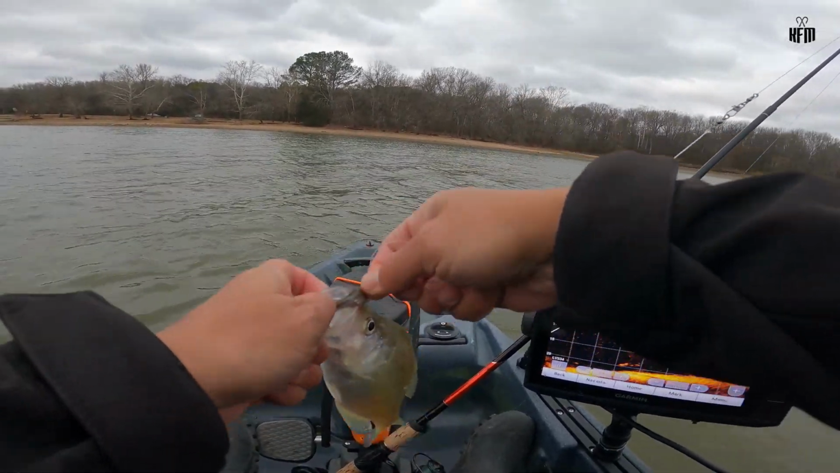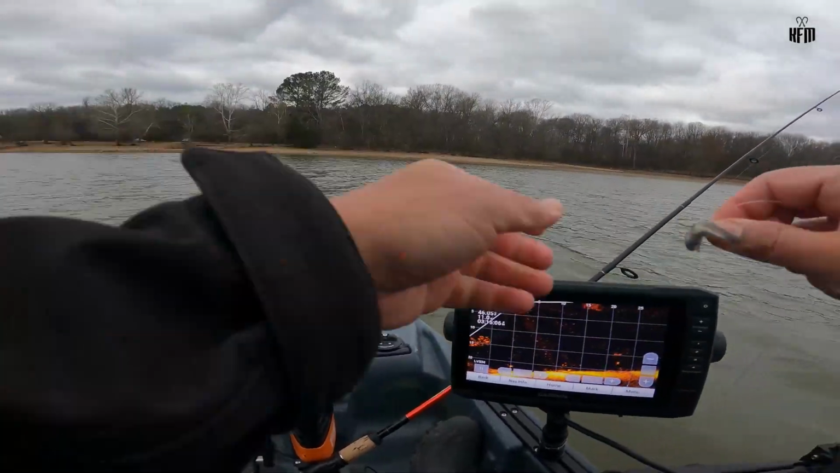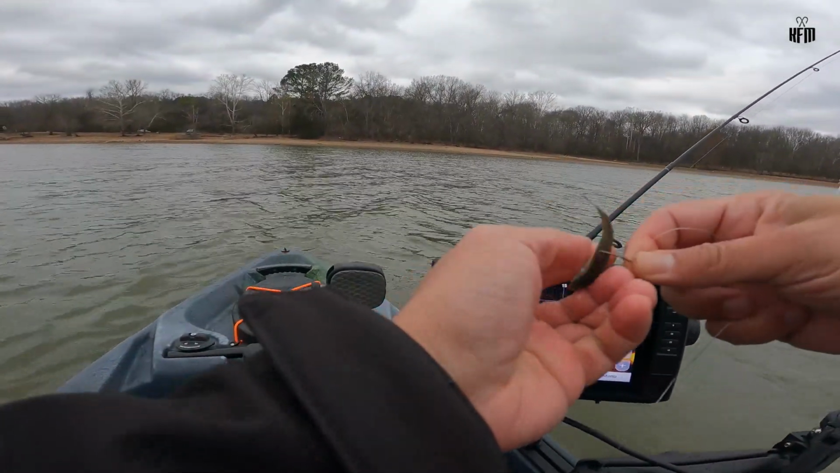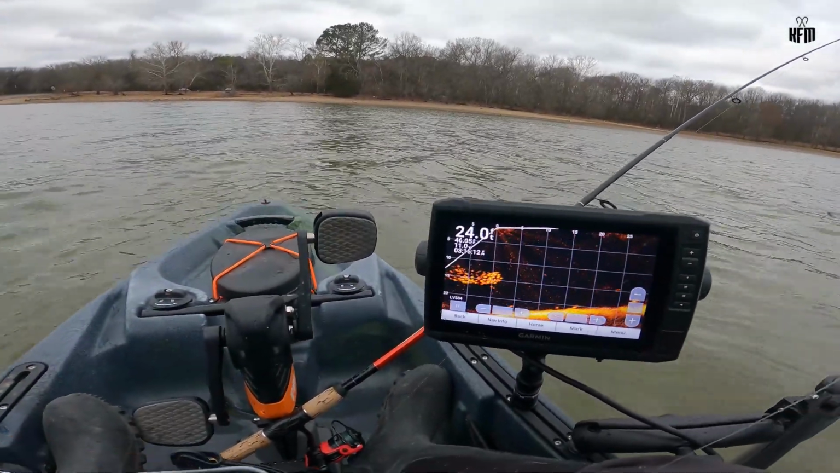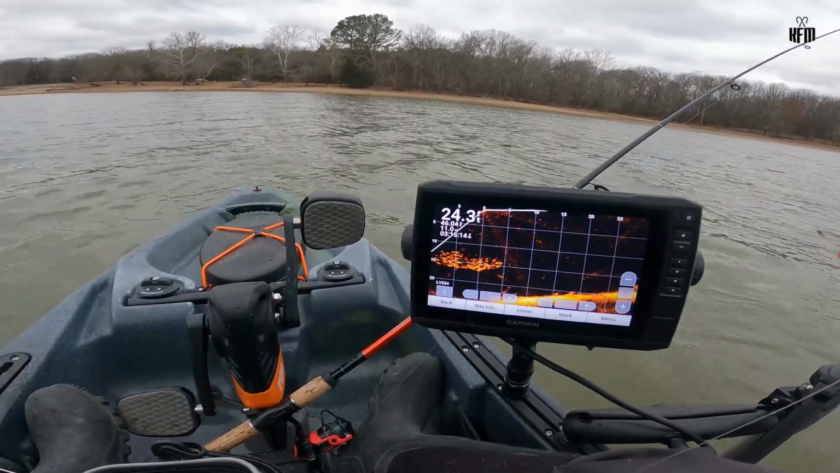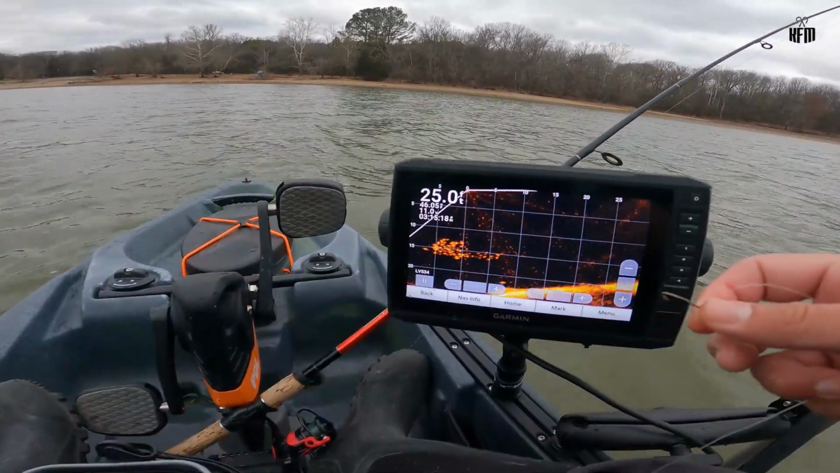What I'm saying is that it's gotta be right in front of them before they'll start biting it, or else it's gonna be a tough time. But it's gonna get better when it warms up, for sure.